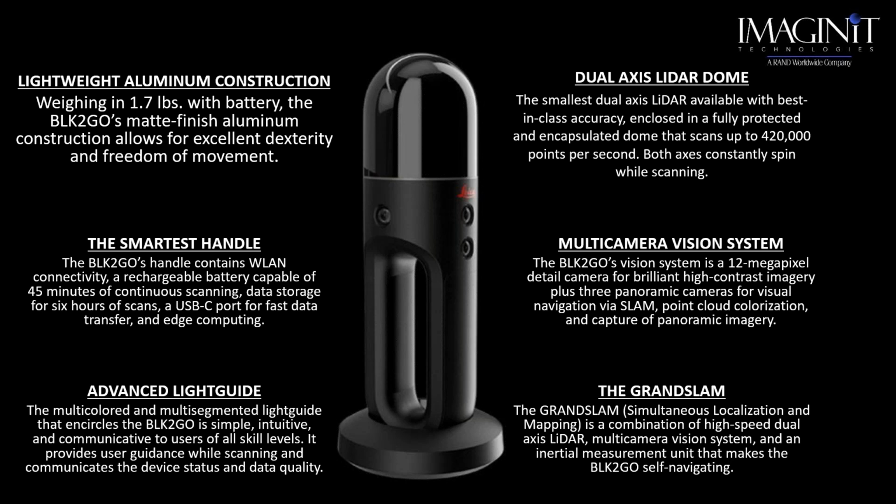This particular handheld is the smallest handheld scanner. It will collect up to about 420,000 points. And with the batteries, we're going to get about 45 minutes to an hour of data collection.